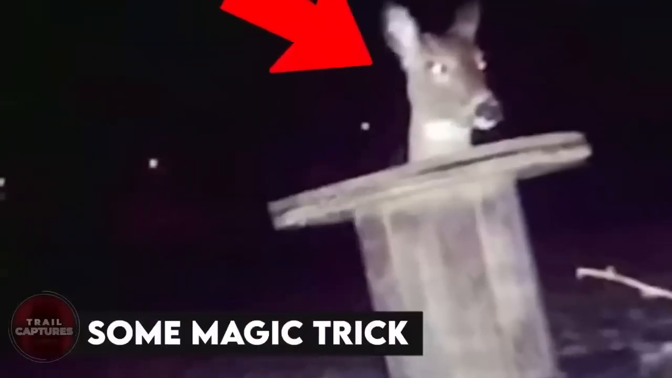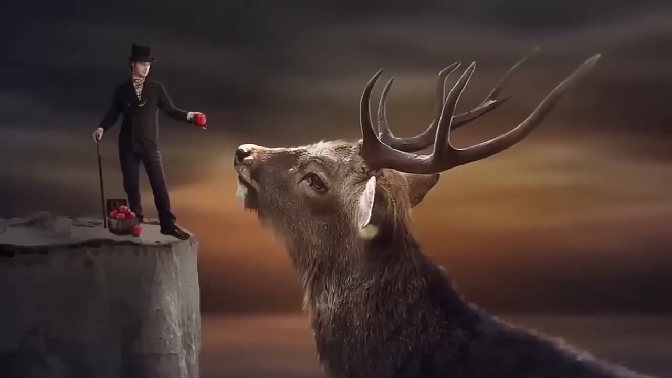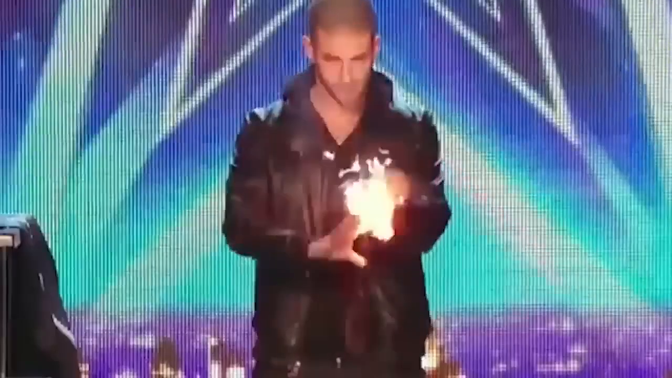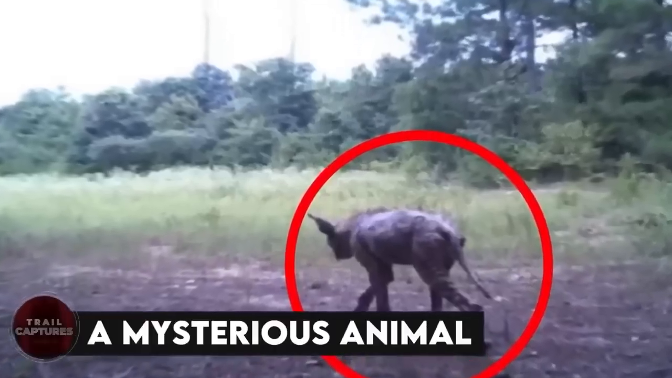Some magic trick. We don't know if this deer is the magician itself, or maybe it's the assistant of a magician, because the way it is all in the hat-like thing, with just its head popping out, reminds us of a magician and their tricks. Or maybe the deer is just behind the thing, and it looks like it's in it. What do you think?